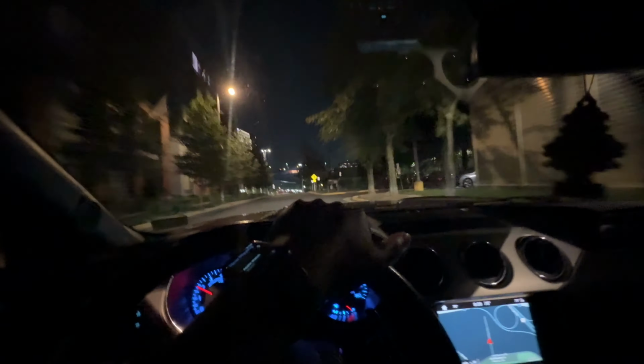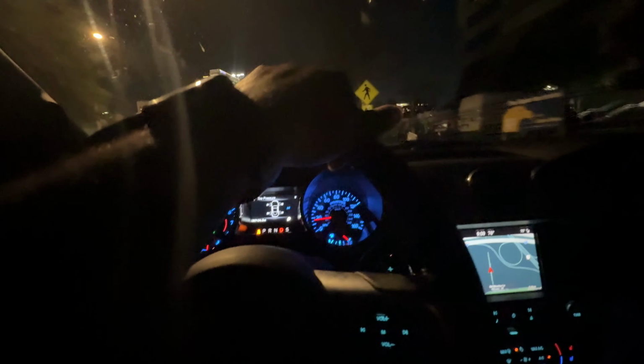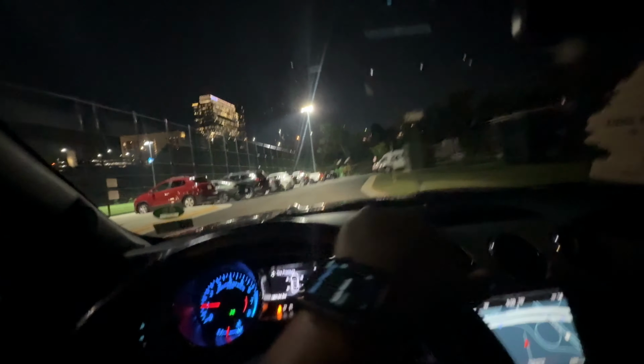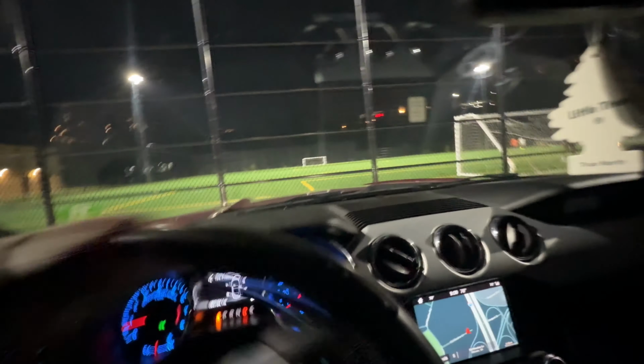What's back here? Is that a field? Ooh, that's a cop. That is a field. They playing soccer? Right here, let it back out. I'm gonna back out. So I made it to nowhere.